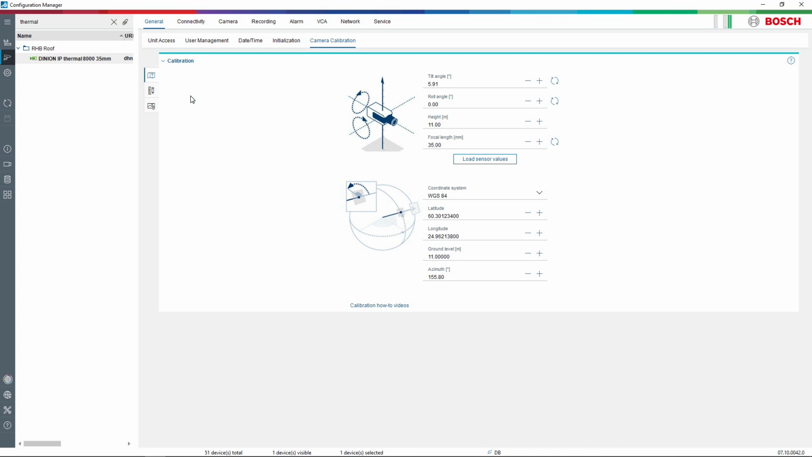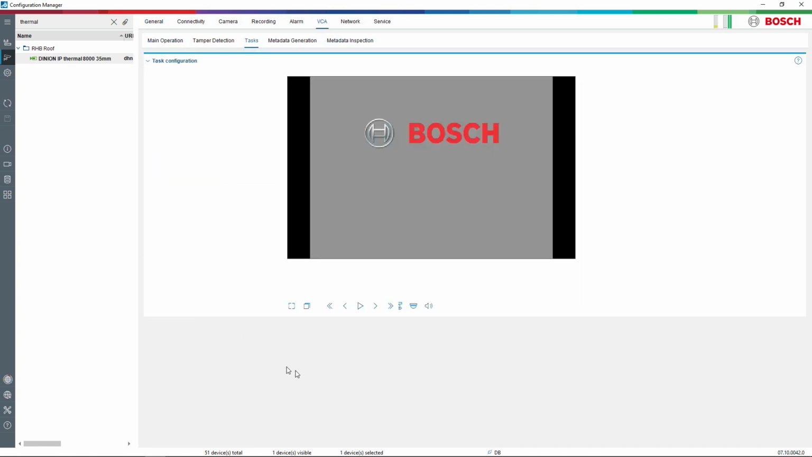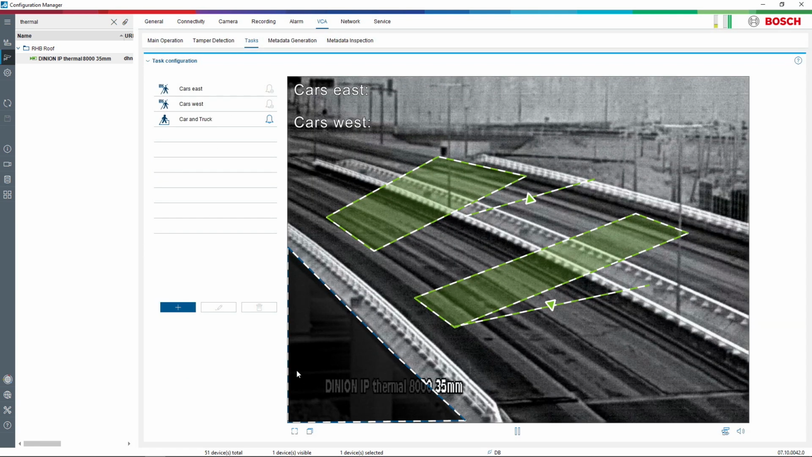Exactly. So if we go back again to the live position of the camera view, so we can see the video again, I would just like to mention very briefly that all the moving objects you will see in this video, as soon as they have been detected, will have a dedicated geolocation position of exactly their position.